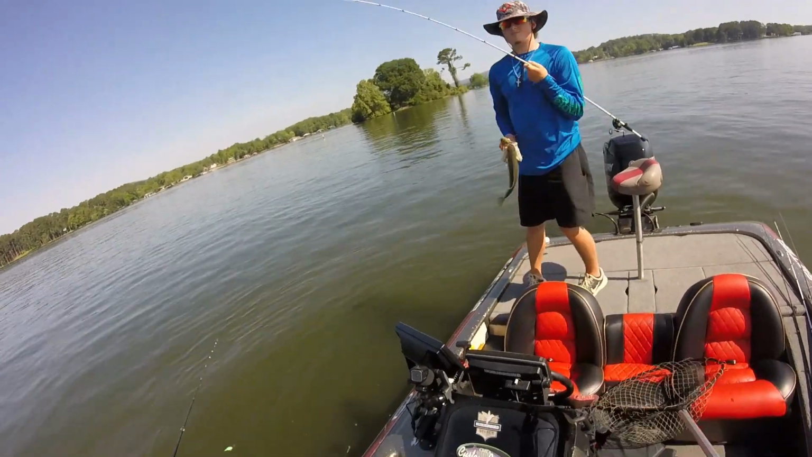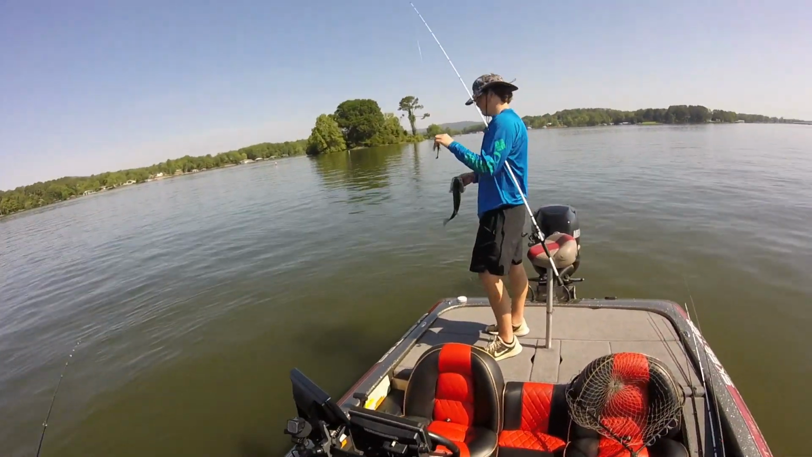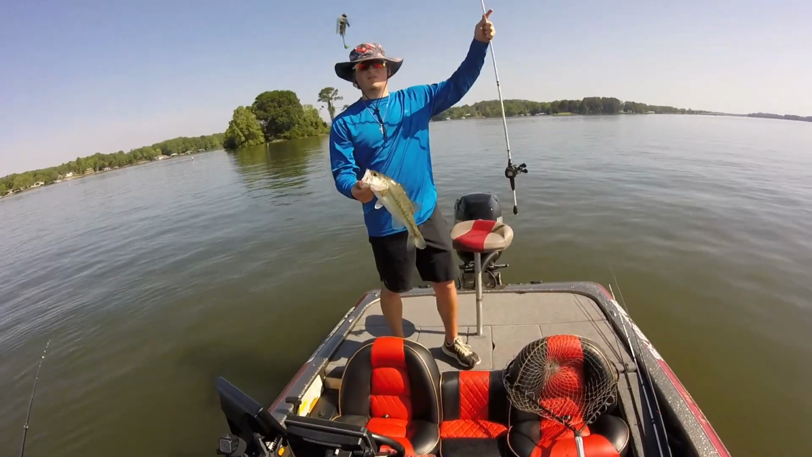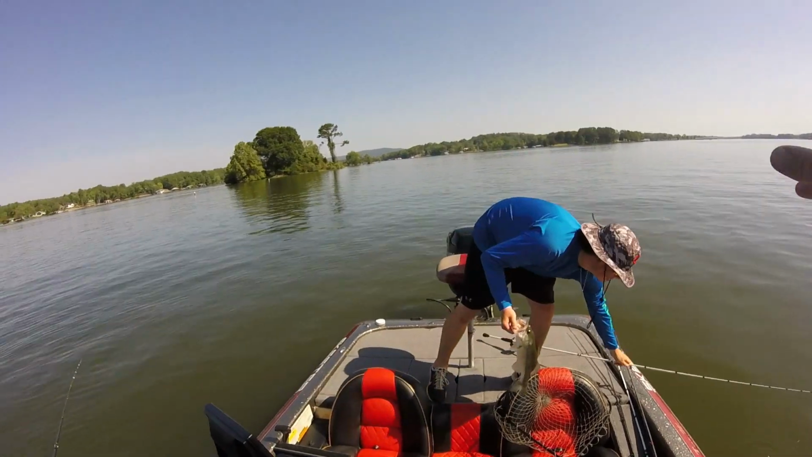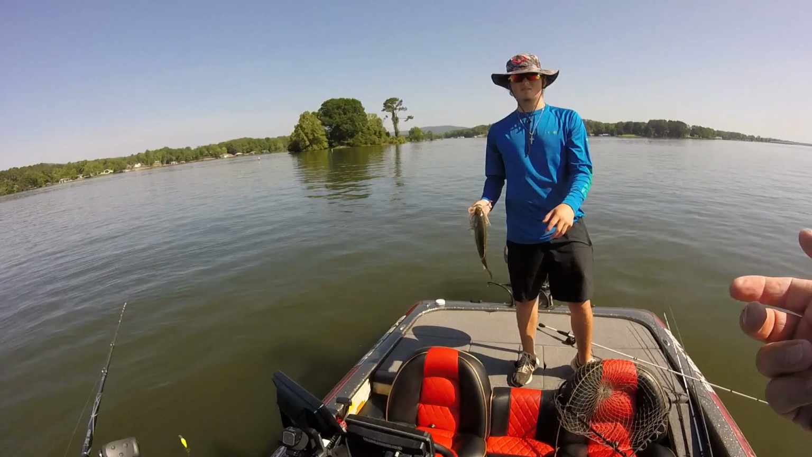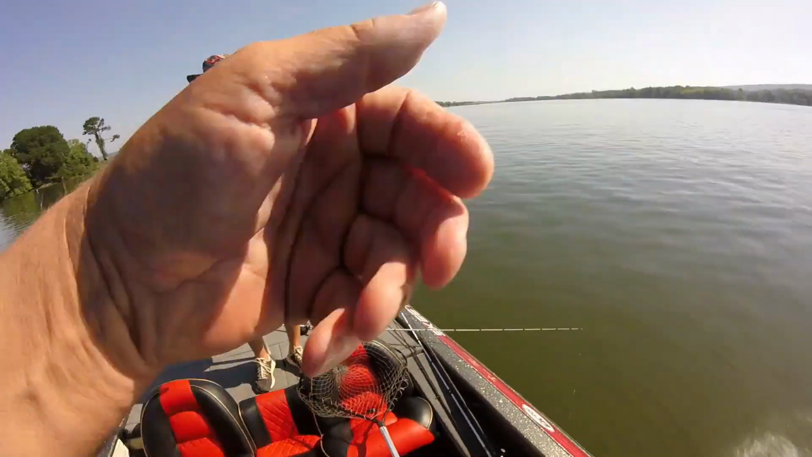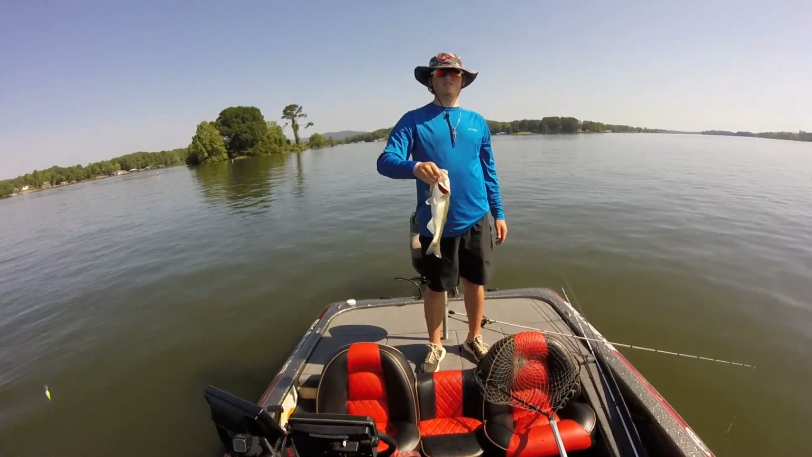Well, Jeffrey has been christened with football jig fishing. First cast with it. Did you feel him go? And a lot of times when they hit it like that, you got to let your rod load up. Is it 15? Yeah, that's a keeper.